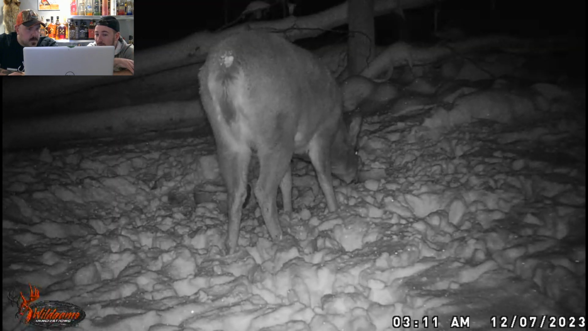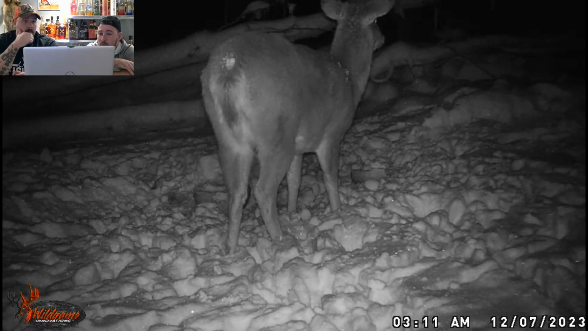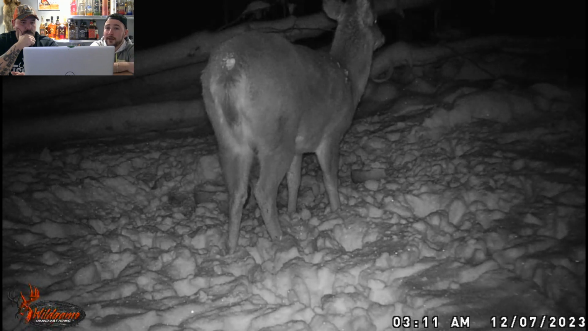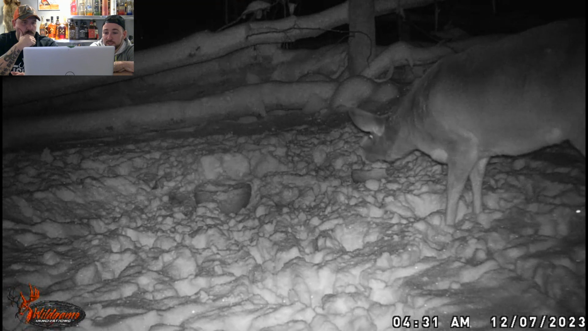Did it just turn around? Not too many daytime photos either. Mostly at night. But you have to think in the winter rut, the deer migrate together. They stick in bunches usually, and they head to food sources. So these might be just locals.